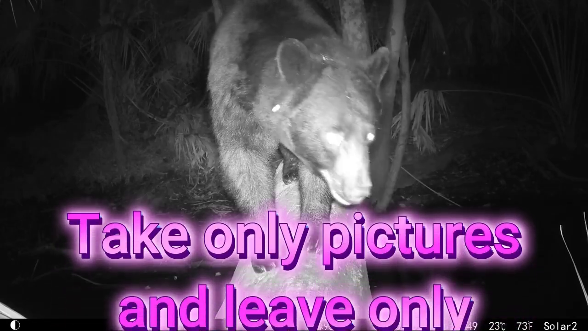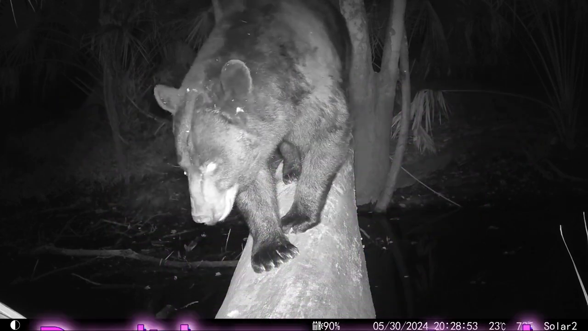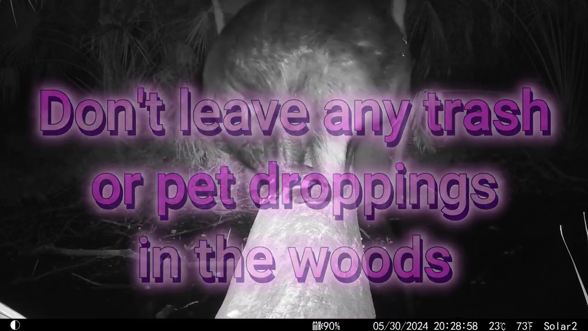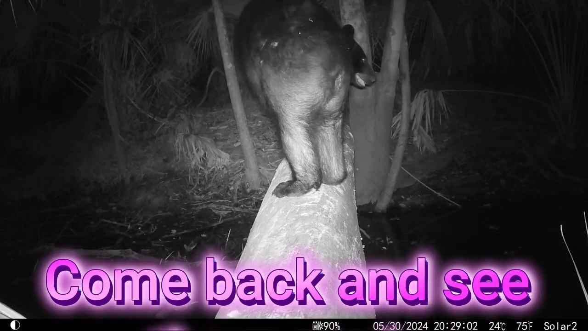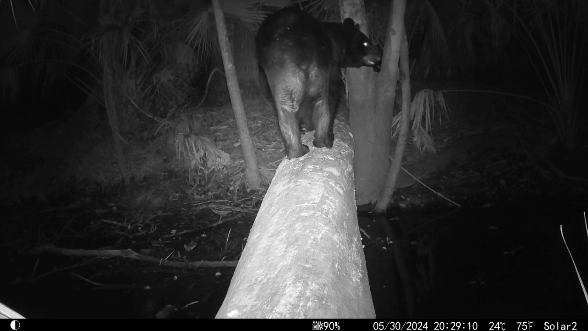And you know, when you go into their places, take only pictures, leave only footprints. Yeah, don't leave any trash or pet droppings in the woods, because that's their woods. You don't want to do that. Come back and see them again, because that's why they're here. In fact, this guy, he's going to turn around and wait for you. Yeah, look at him.